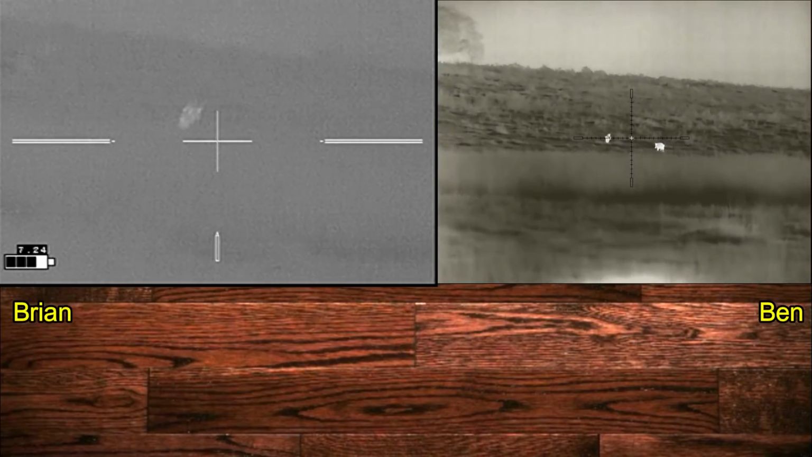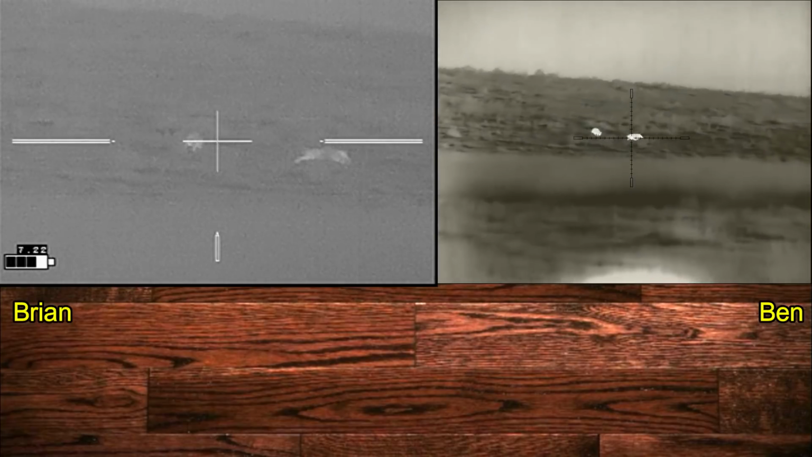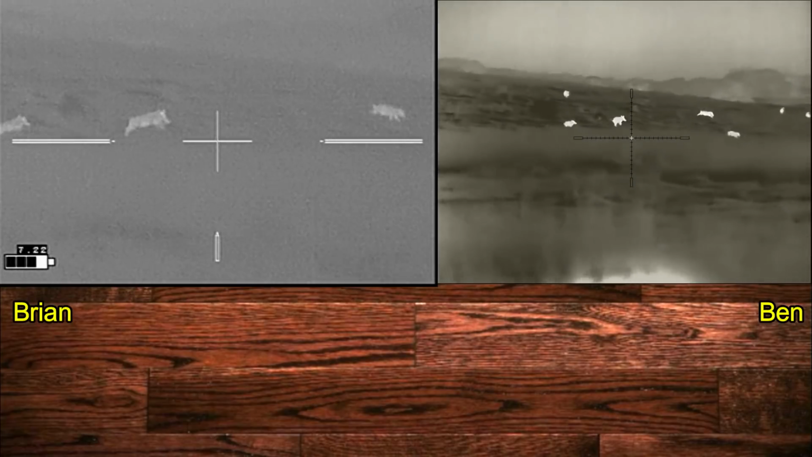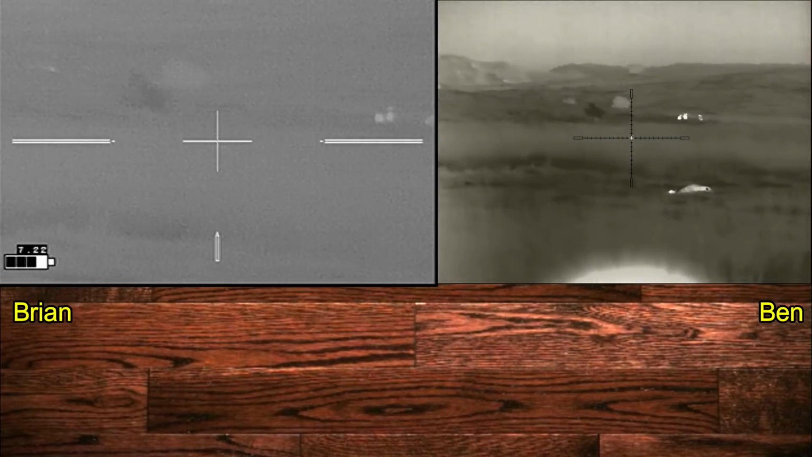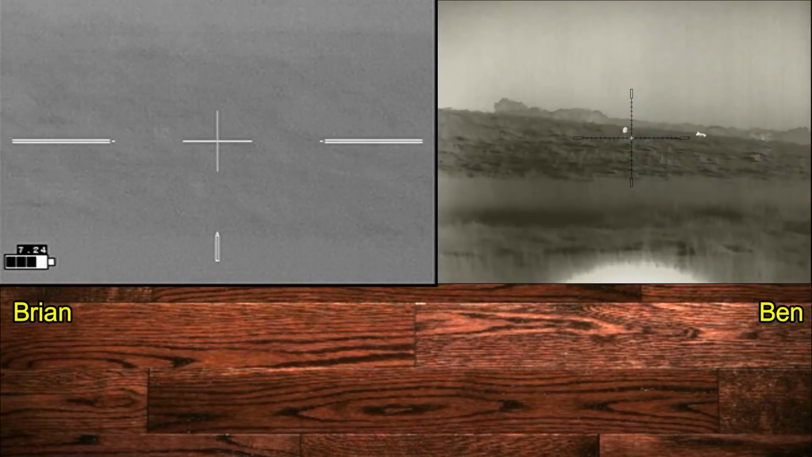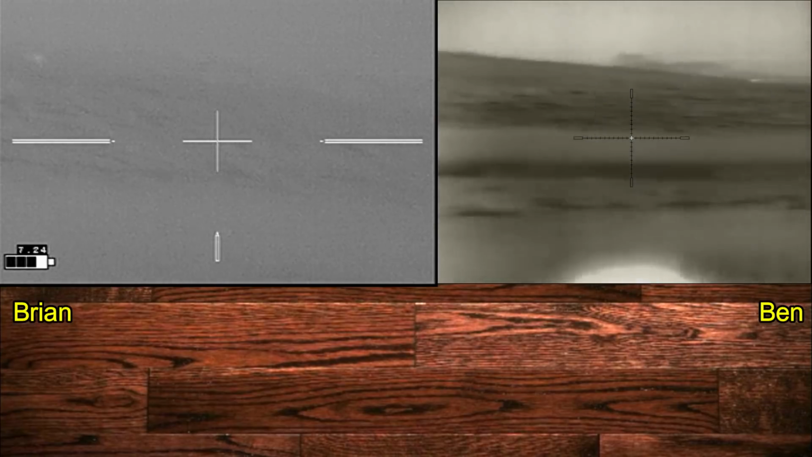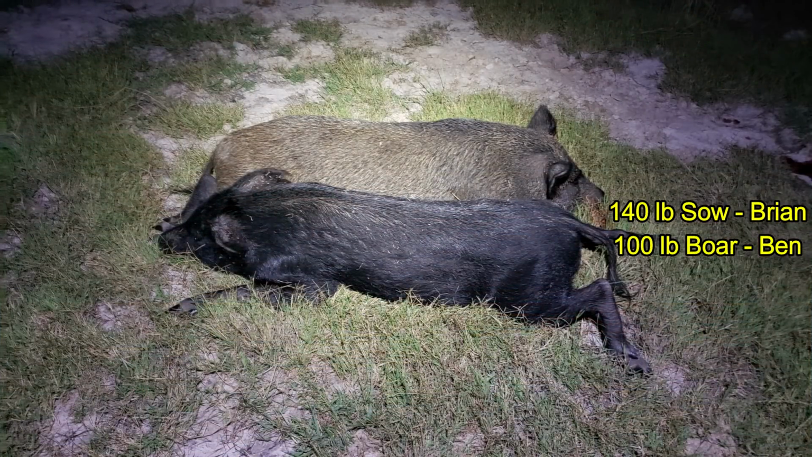Left. Left. Good hit. Going towards the horizon. Is that the wounded one? Yep. Now, we only found 2 hogs of the initial group, and these were our initial opening shots. But we went in pursuit of the wounded hogs and the rest of the sounder.